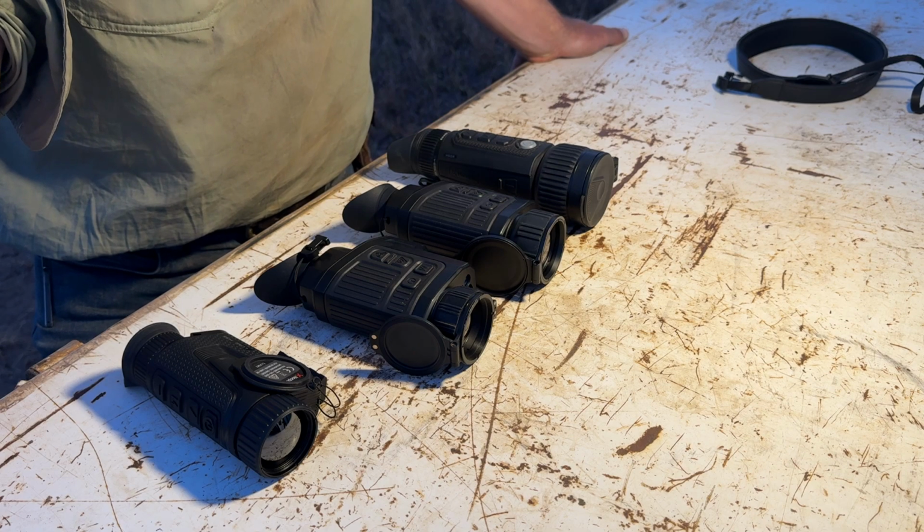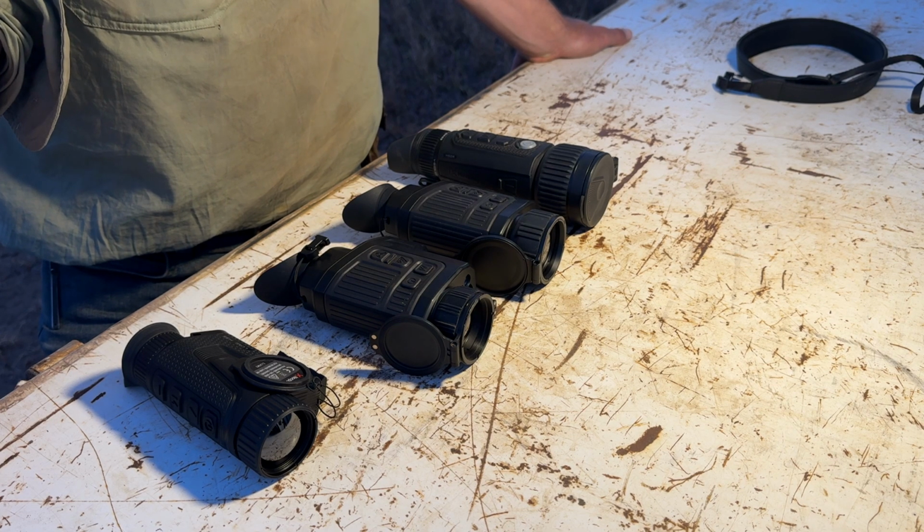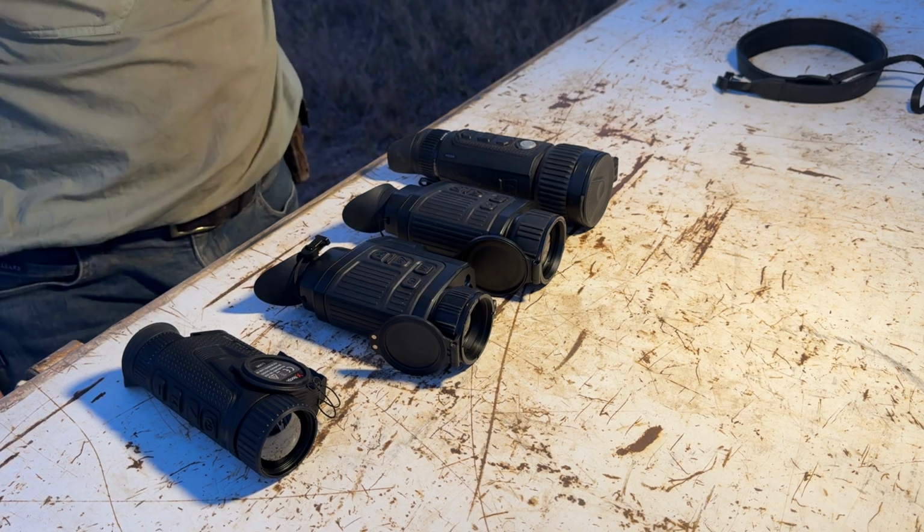I'll just check out this bit of footage, a little side-by-side comparison of the 4 different units, and you can make up your own mind which you think is the best one to use.